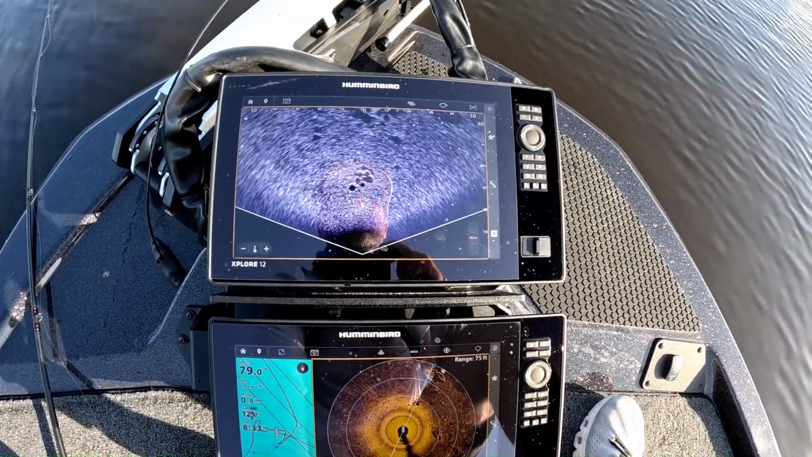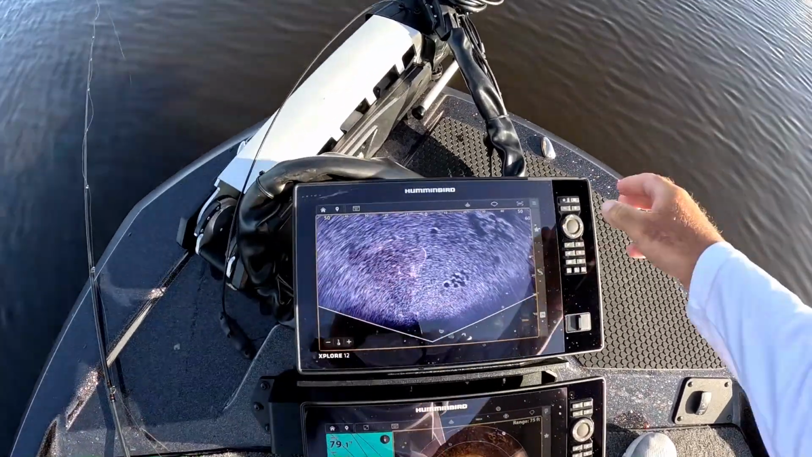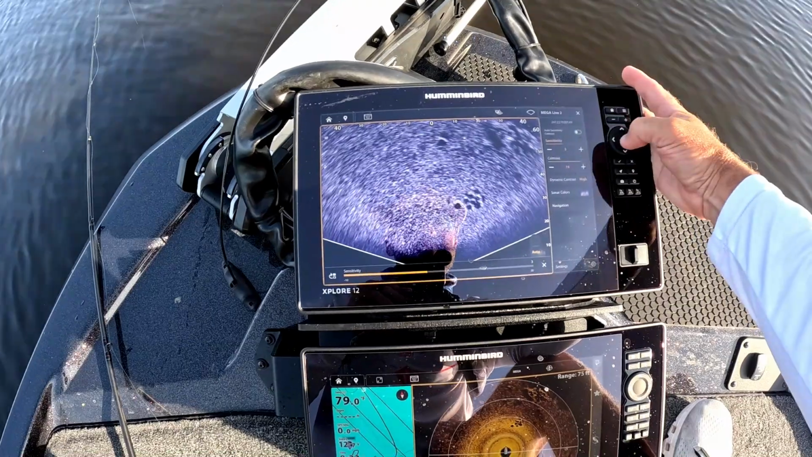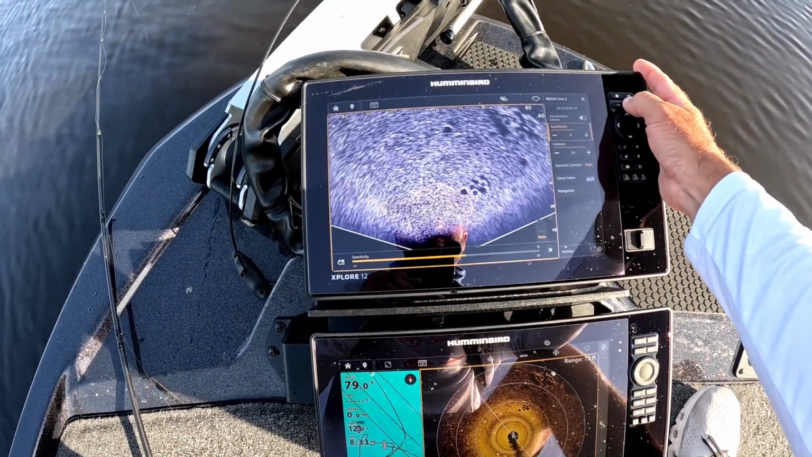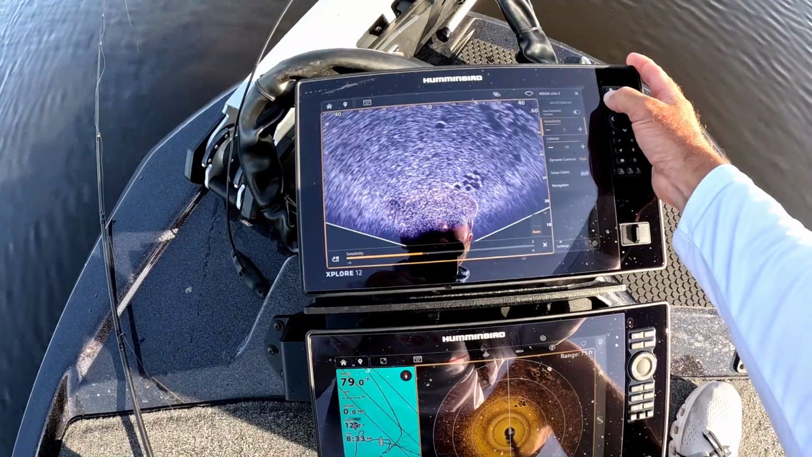With this little bit of structure here, I can probably get this dialed in a little bit better. Oh, there's some fish swimming on it. Turn that, ooh. Do not want that sensitivity up.